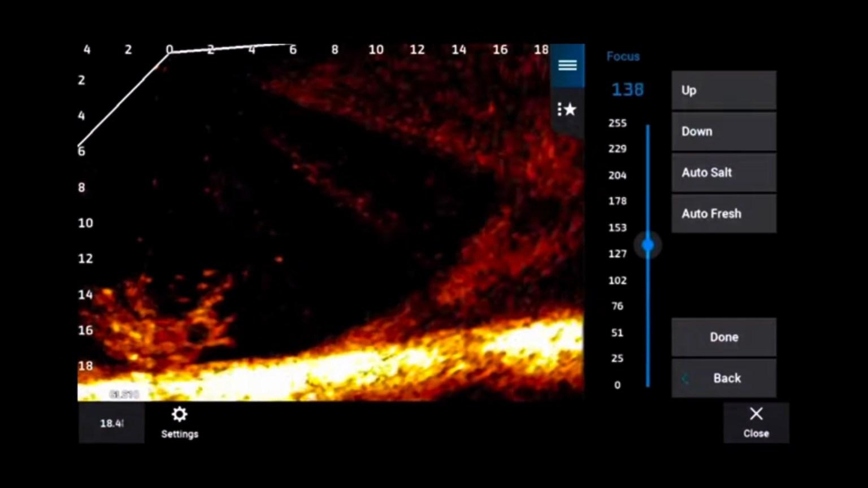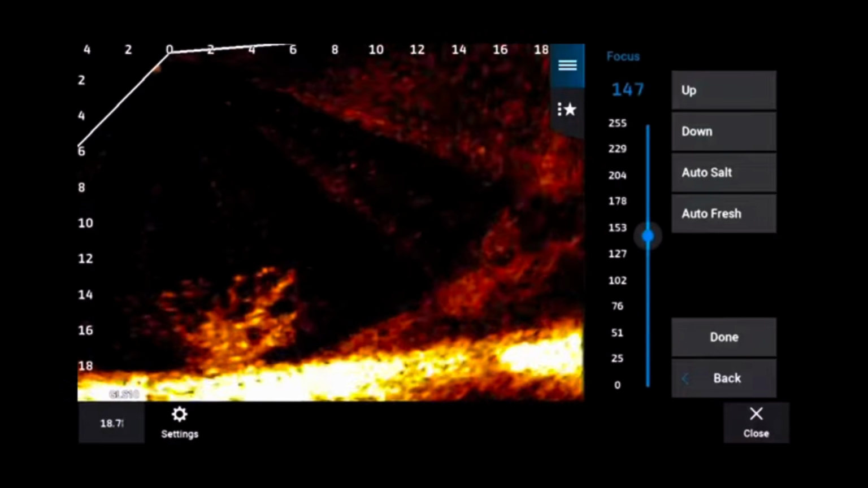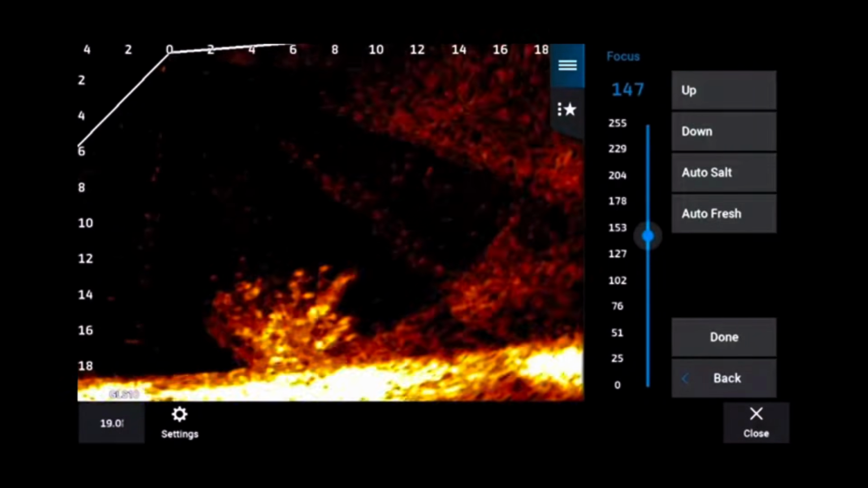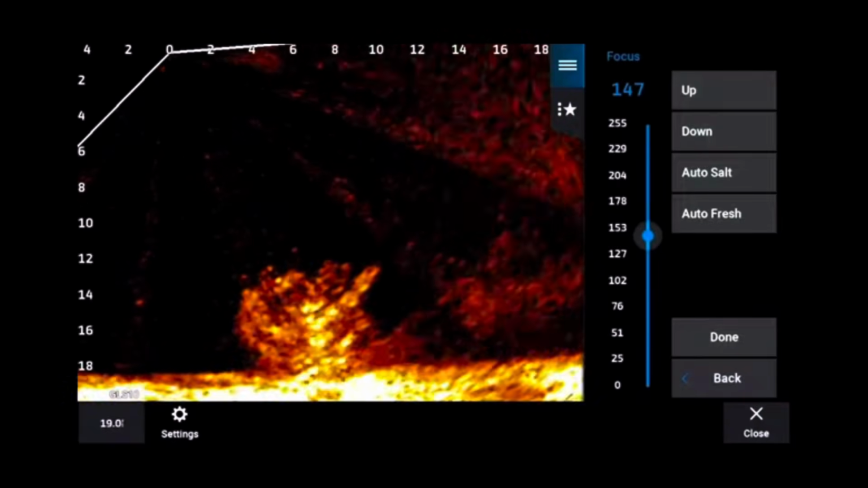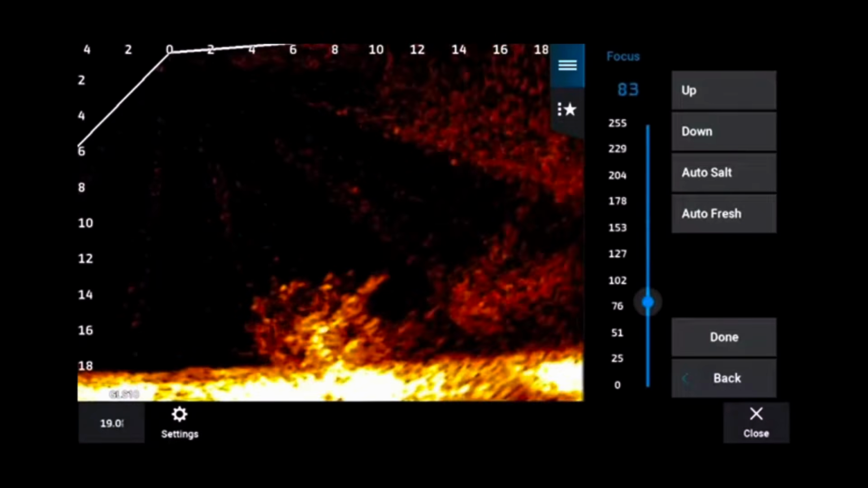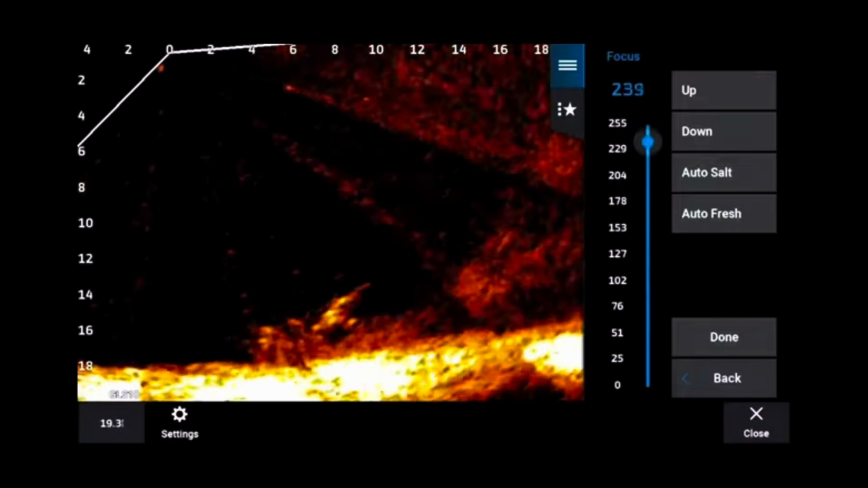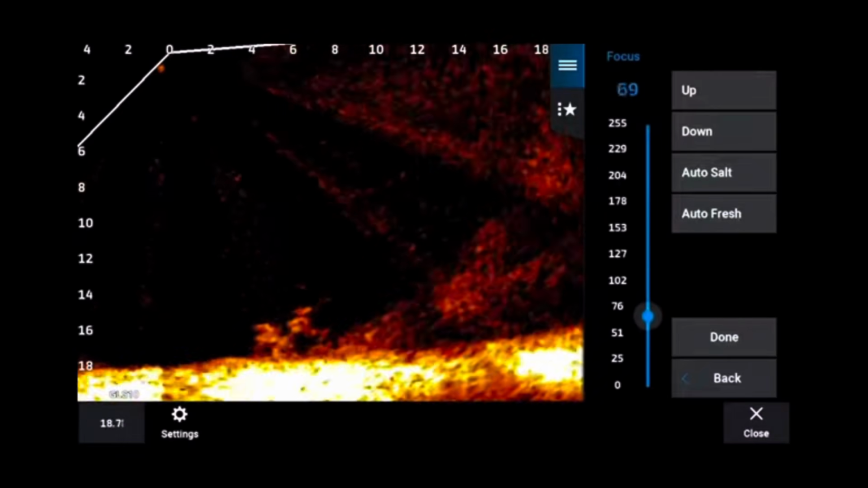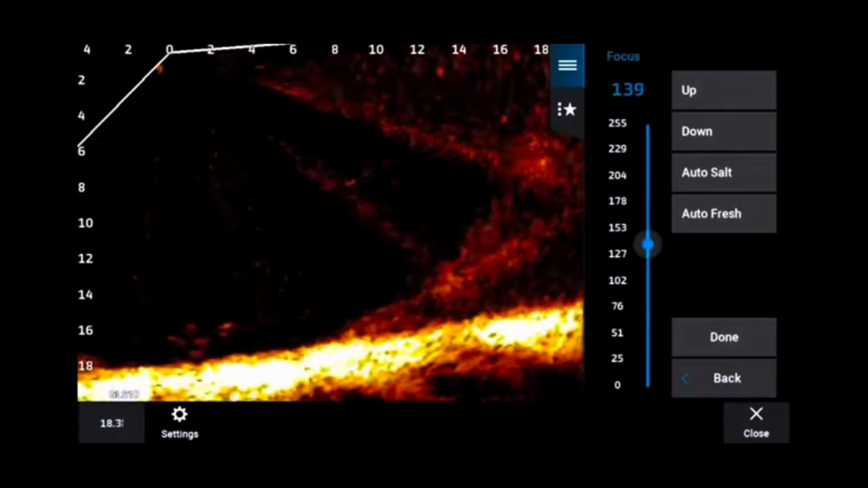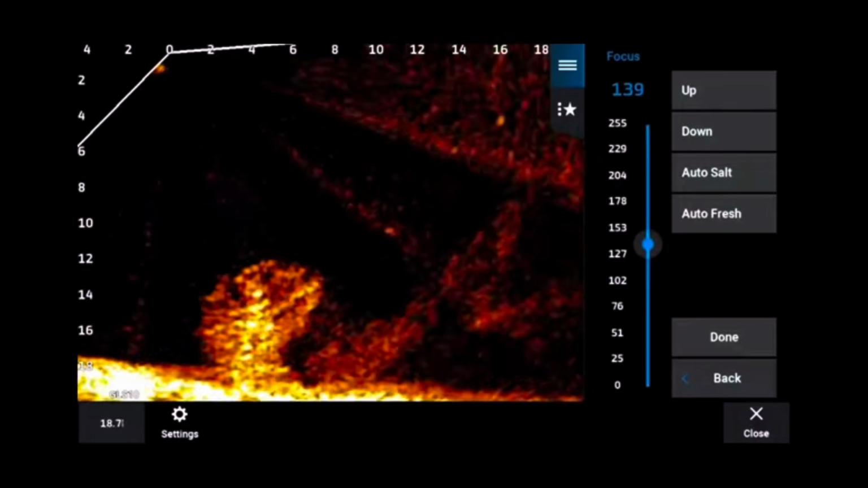Now, like I said, I've had a few where auto fresh or auto salt was money, and they lined up perfectly. But that has not been the case on most every single unit that I have ever tested with or have been on the water doing classes. But you notice as I move it from 0 to 255, notice that those beams are changing the angle in which they're lining up. And that's what you're doing. You're trying to get the perfect lineup.